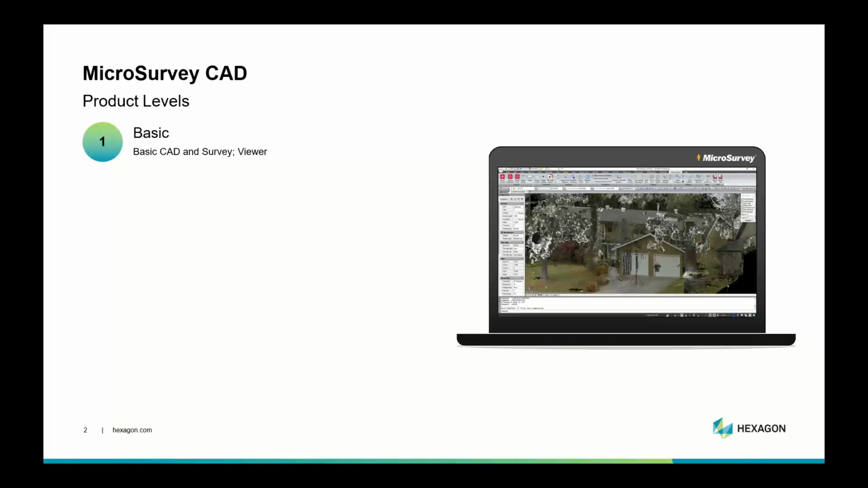We have 5 different product levels of MicroSurvey CAD available. That's the product that we're going to discuss here today. We've got basic, which is going to be your just basic CAD entry and a survey entry. So this would be kind of like your land surveyor sitting in the office checking plans and stuff. It's really only meant to be a viewer. Sorry, my slide's not progressing here. What's going on? There we go.